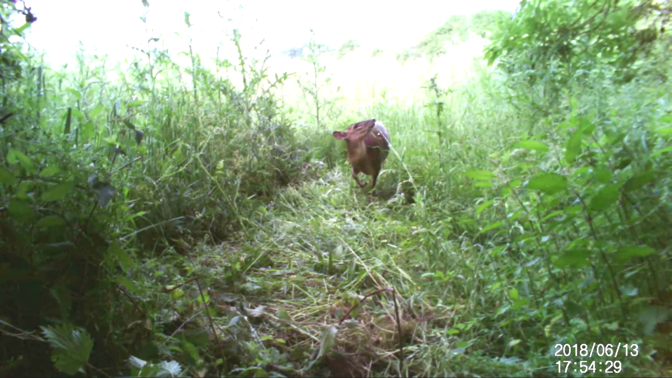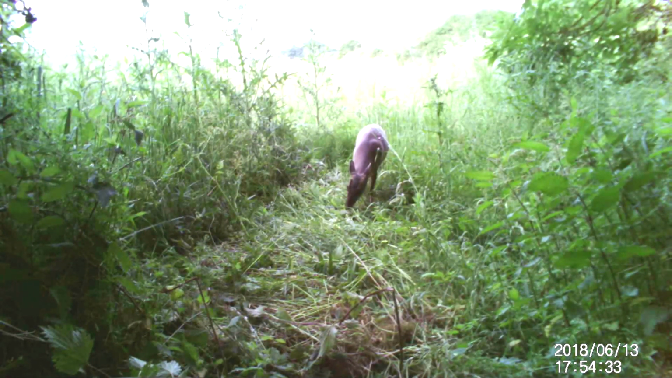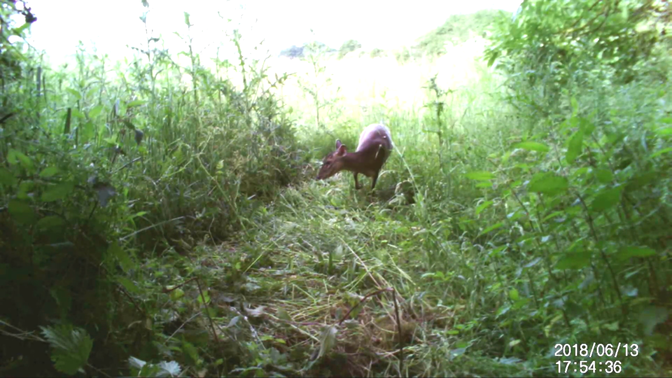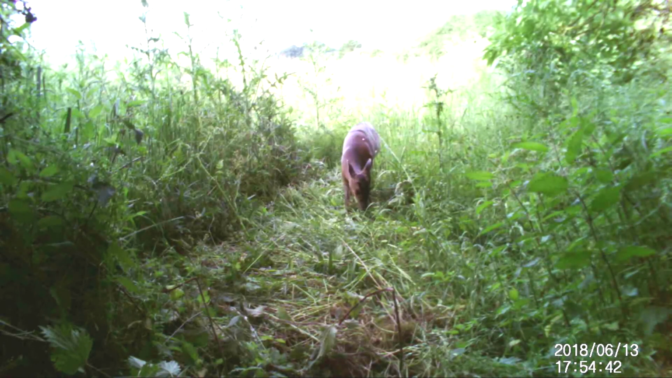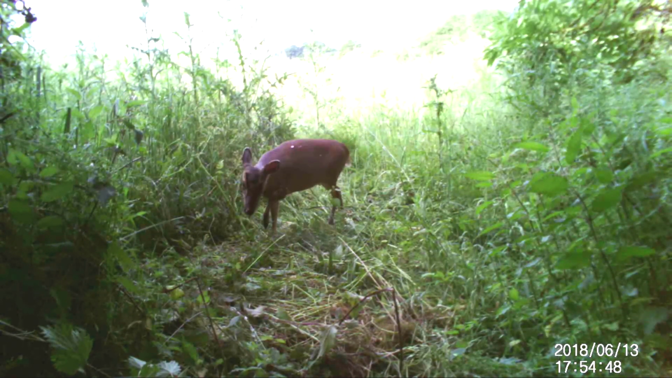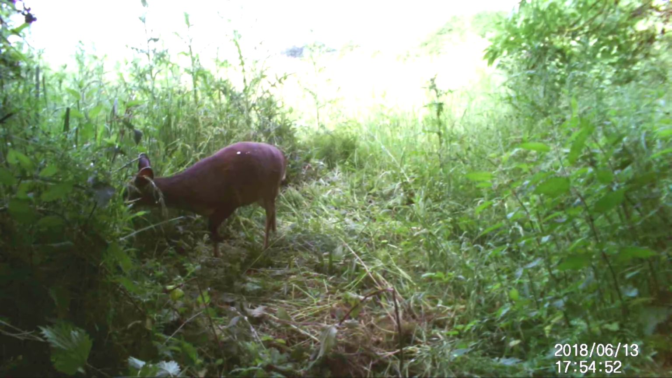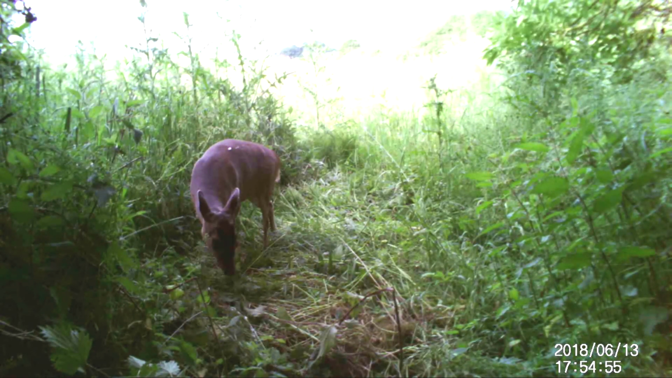They were introduced back in the 1920s, I think it was, to Woburn Abbey, and then a few escaped and have bred and spread, basically, which is not such a good thing, because although they look cute, they do a lot of damage. They devastate woodland plants, strip bark. They're certainly not very popular with people who manage woodland.